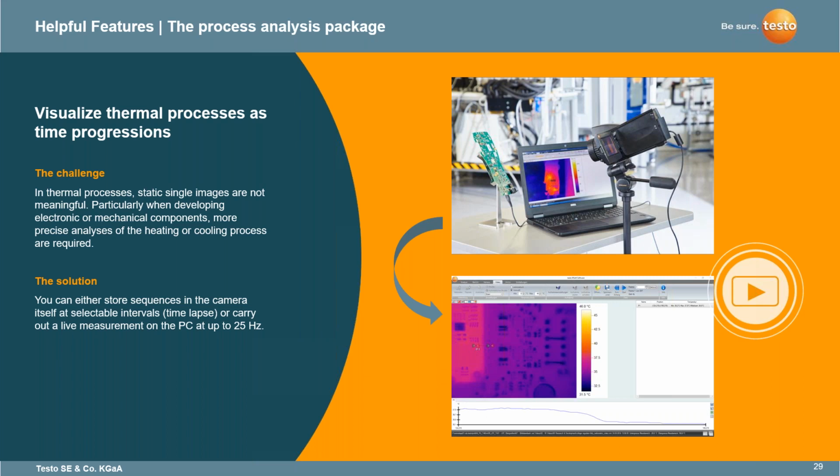You can store the sequences in the camera itself at selectable intervals, like a time lapse, and carry out a live measurement on the PC at up to 25 hertz. Again, this feature is with the 890, and even the 885. If you have the 885, it works for that as well. This process analyst package does that trick for R&D purposes.